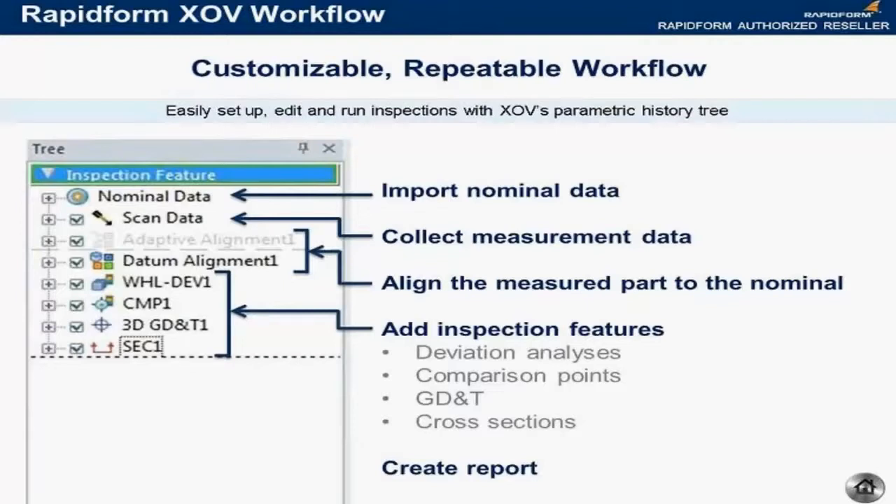And once we've aligned the part, then of course we can step into measuring it however we'd like to do that. That can include deviation analyses, like a whole deviation that you see there, comparison points, where CMP1 is a comparison point, GD&T, you can see a 3D GD&T there, and we also have a cross-section in this example here, and we can do 2D GD&T inside of that cross-section. And then when you're done with that process, you can create a report.